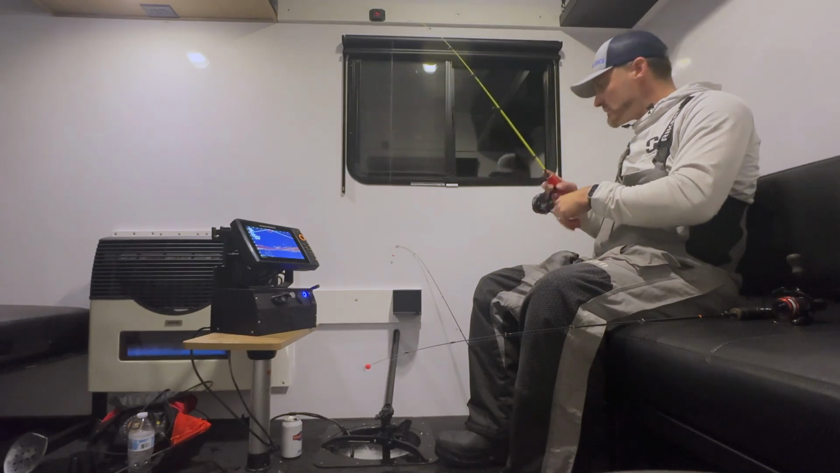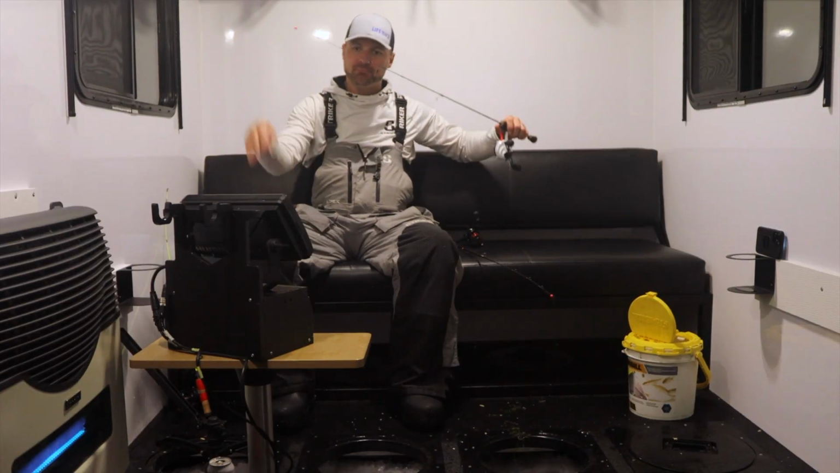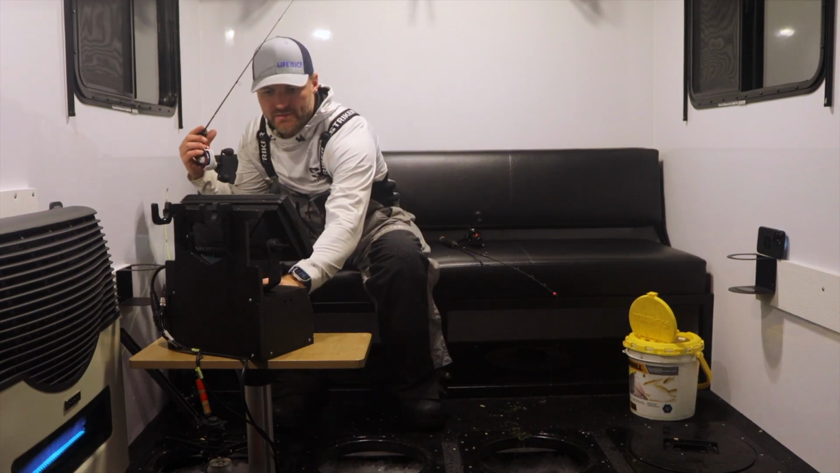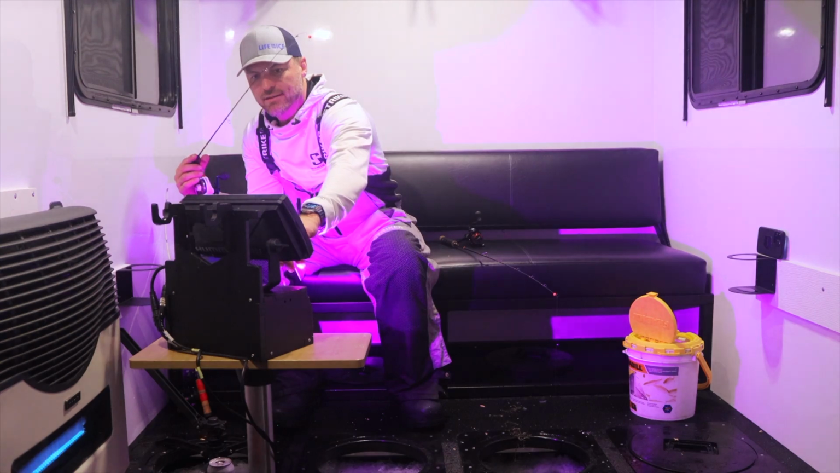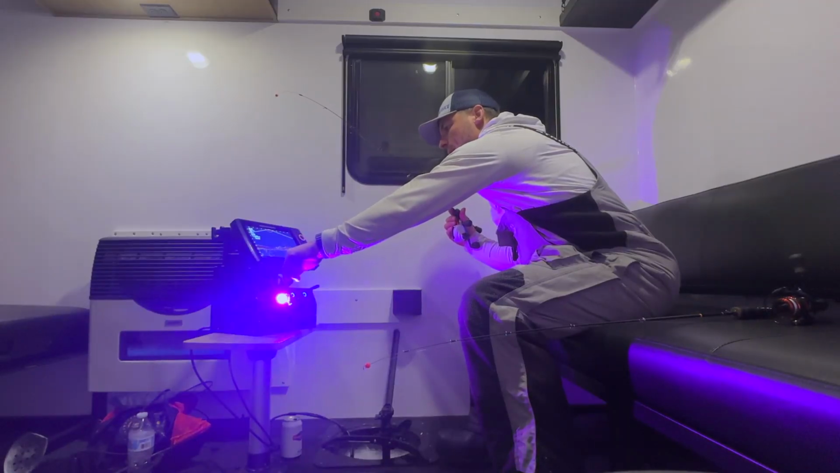A little frustrating. Okay, they don't want this. Let's try something else. First thought, downsize. If they're not biting, it's downsize. There's a nice one down there. He's just sitting there, and he's not scaring away the other fish either. That could be a walleye.